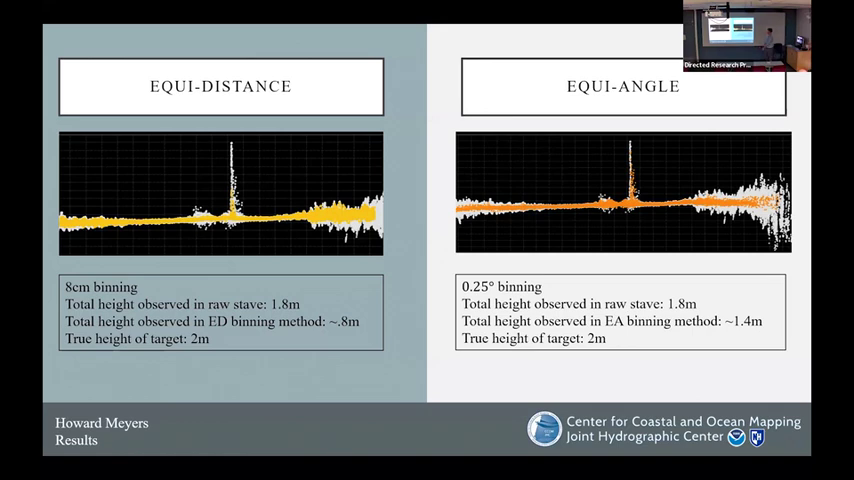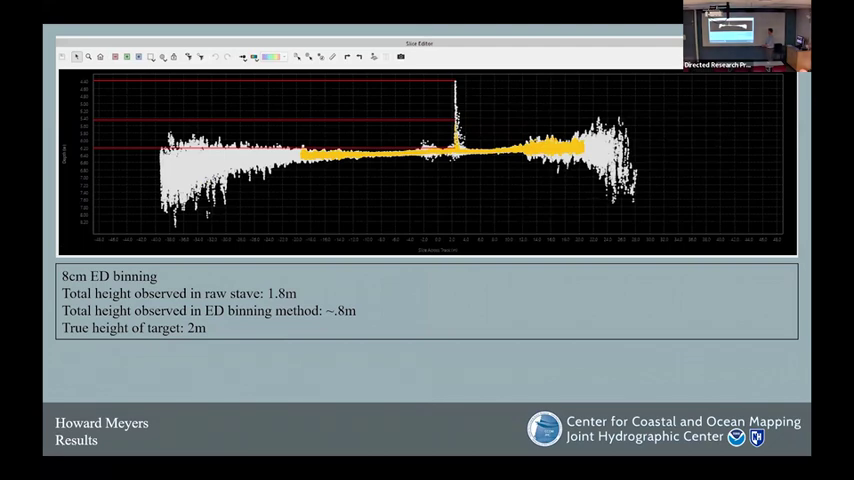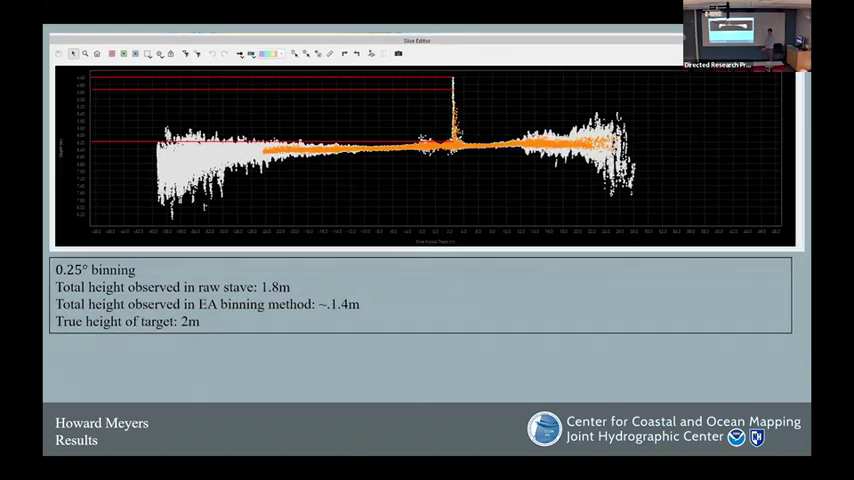So for our distance binning method, we resolve only about a 0.8 relief of that target, but our equal angle method here resolves a 1.4 meter relief. So significantly better than the distance binning at nadir. So again, we see the white is our raw unbinned data. This yellow here represents the distance binning. Exact same data set, but binned now with our angle binning. And we see that just that switch from distance to angle, we now see a total relief of 1.4 meters.